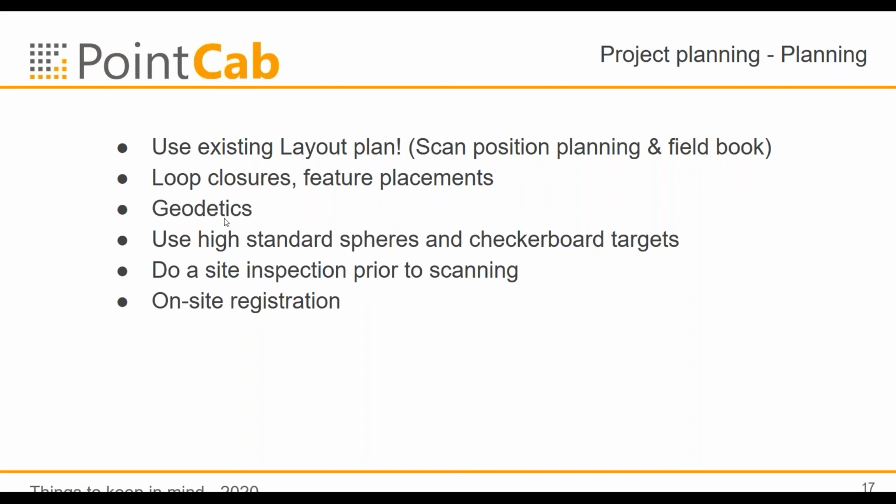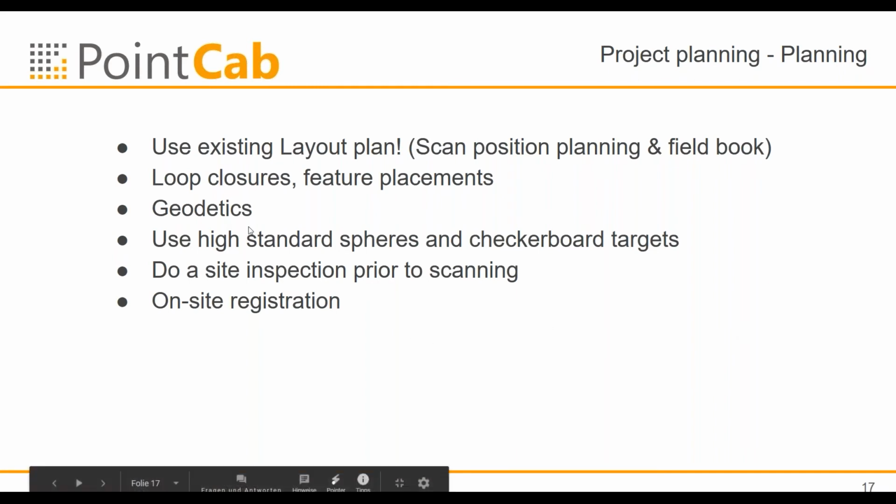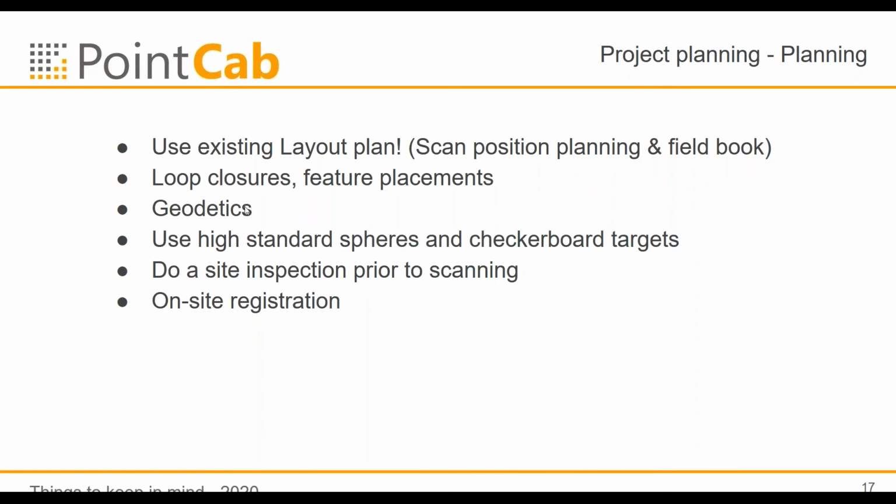That's another idea. Excuse me, geodetics, we call it in Point Cab geodetics. In FARO Scene, for instance, it's called reference points, or in other software too. These points mainly have the benefit that they are in a higher precision, or in a global coordinate system have a high precision, and this will reduce some effects you will have in the registration. Okay.